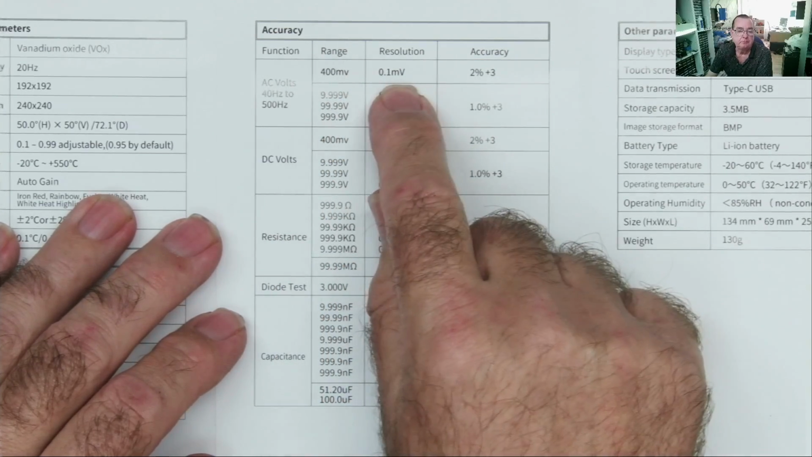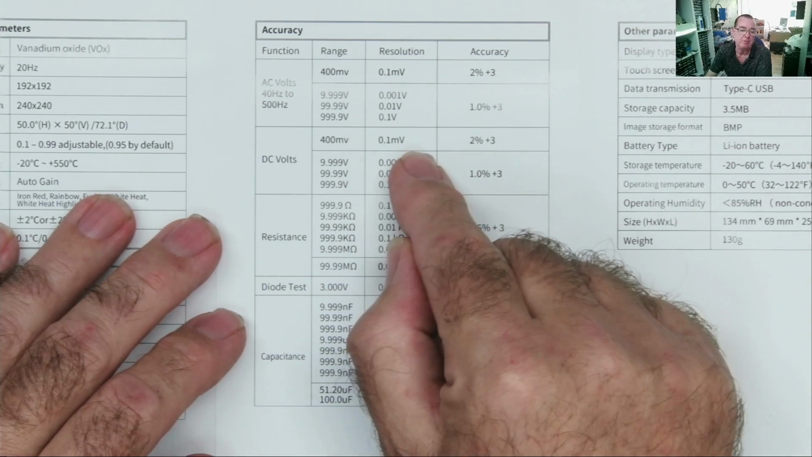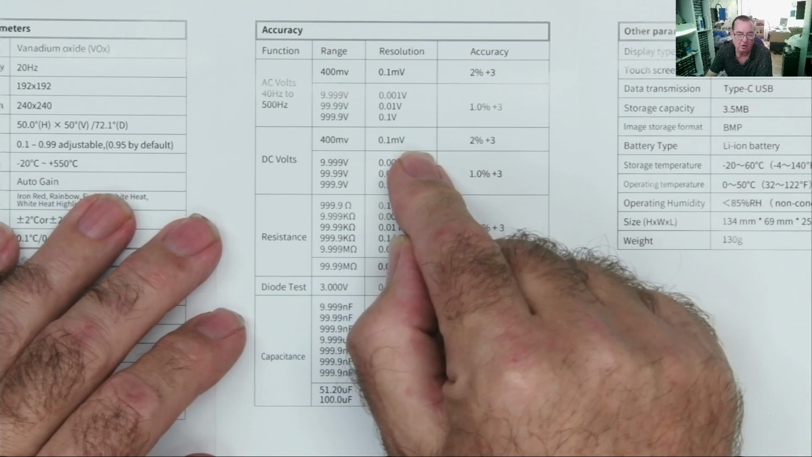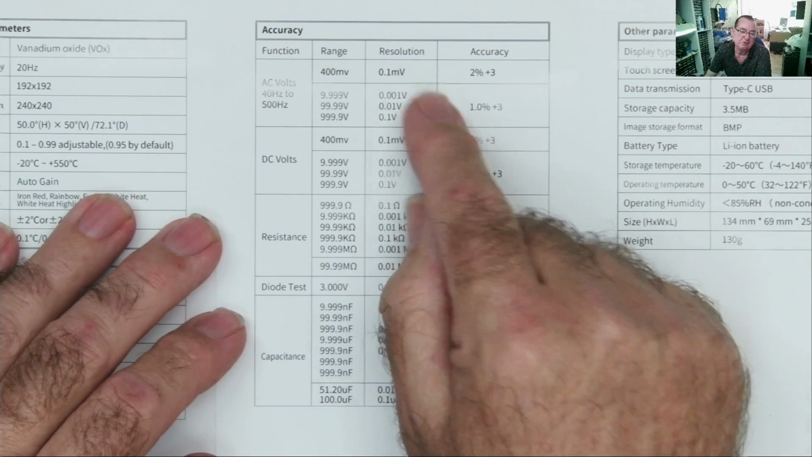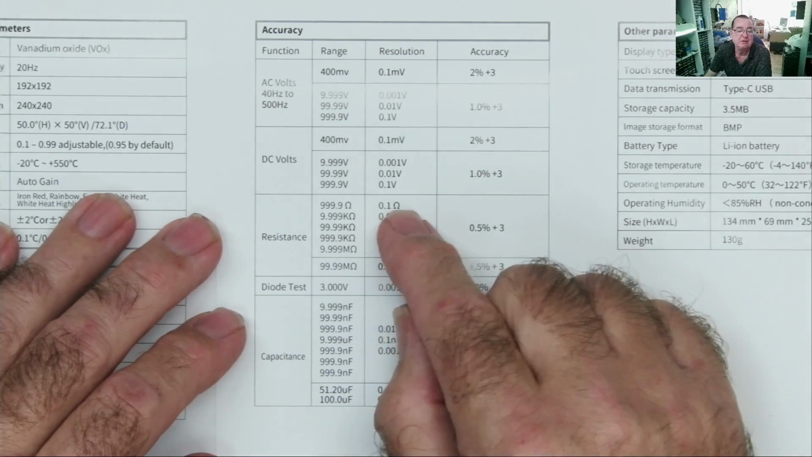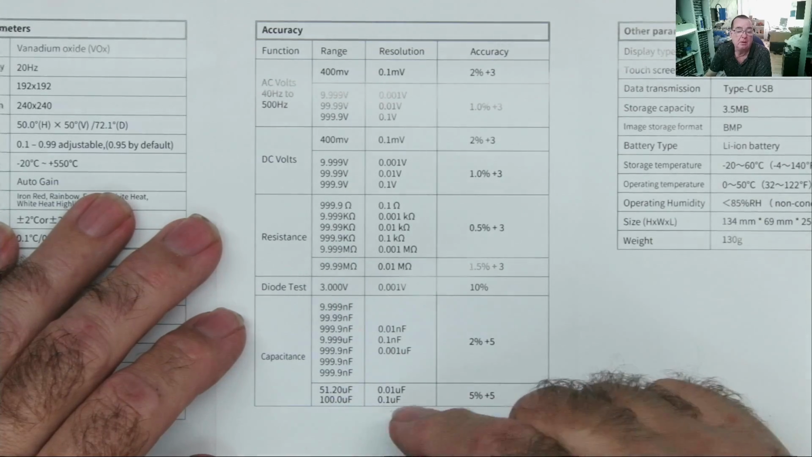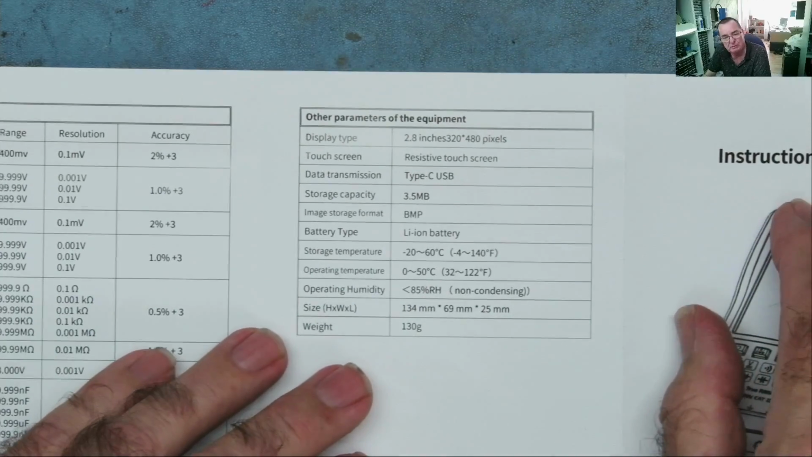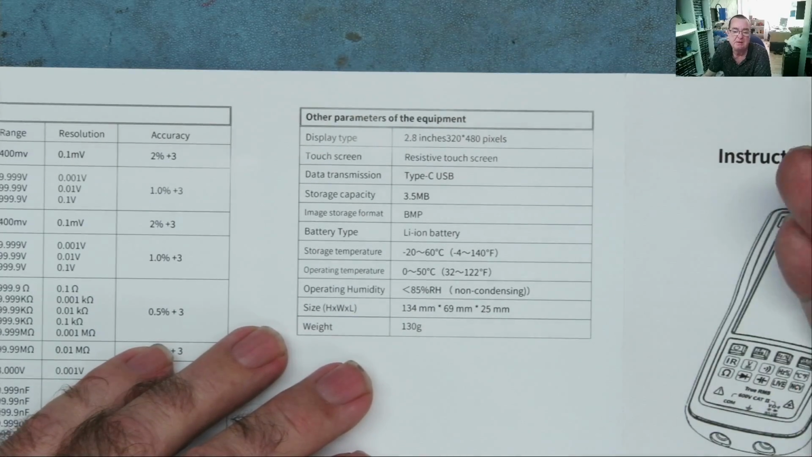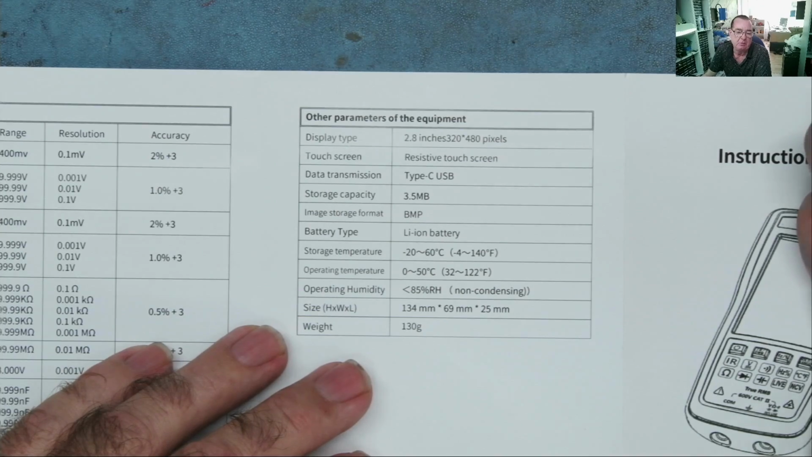So this will read to 100 microvolts, 0.1 millivolts on both AC and DC. That's fairly common. I have multimeters which are much more sensitive, but for instance, my Fluke reads to this. Resistance to 0.1 of an ohm, diode test, capacitance, and as we know, there is no current range on this. That's a bit strange. That seems like a really strange omission to me. I do not see why this does not have a current range. Obviously, I didn't design it, but I really don't see why.